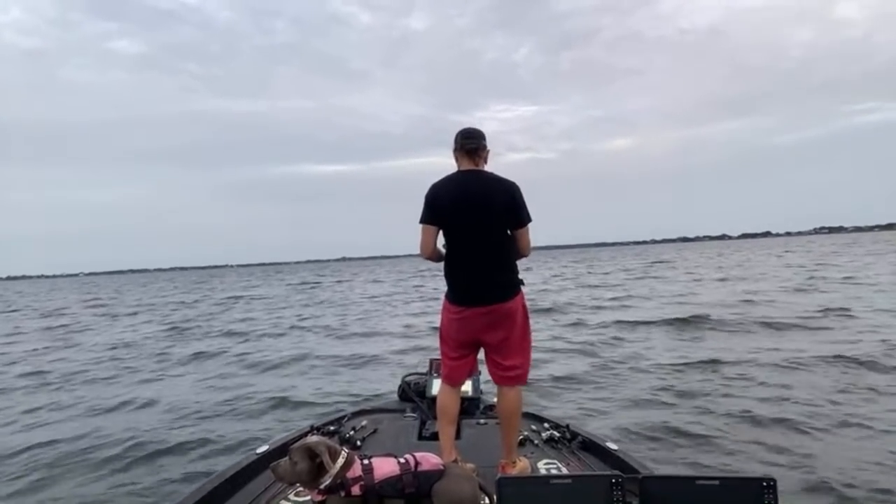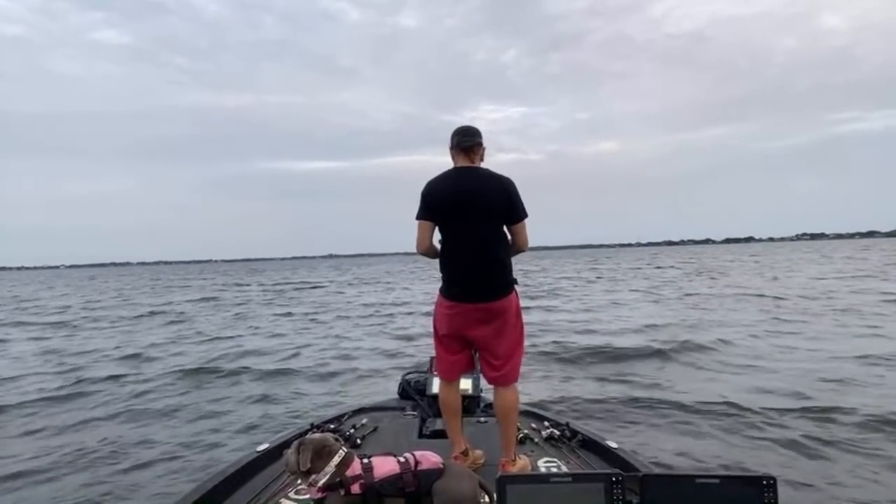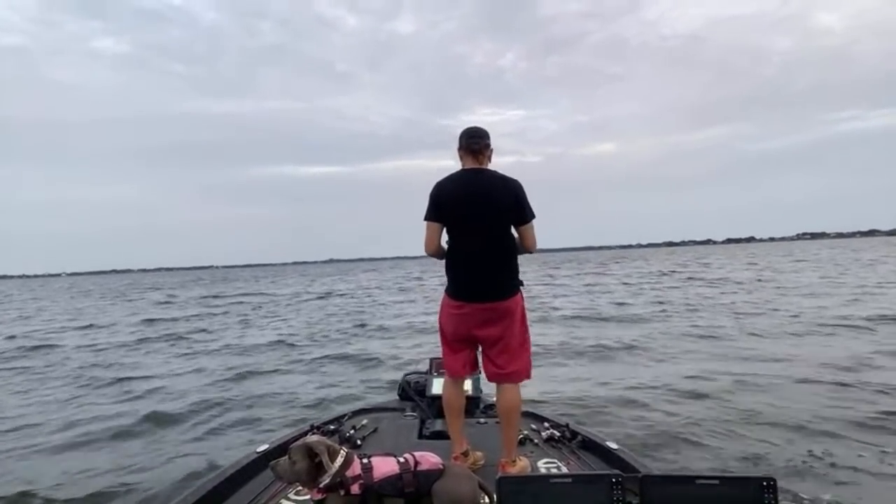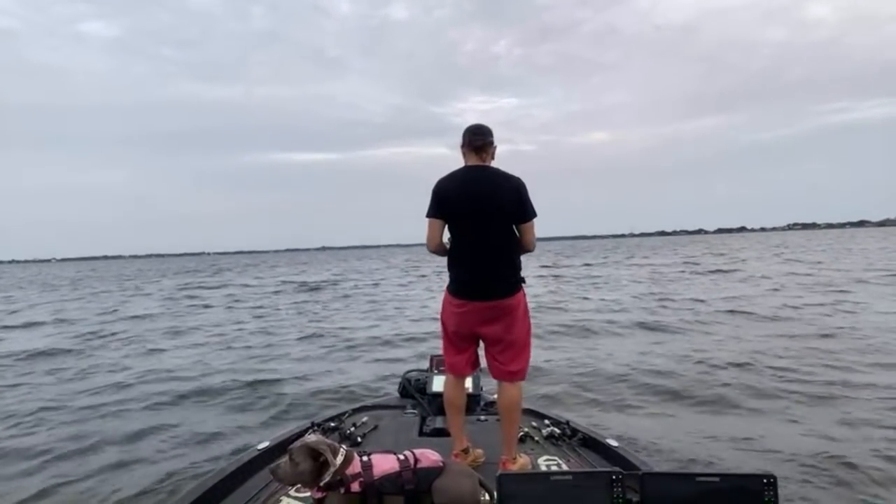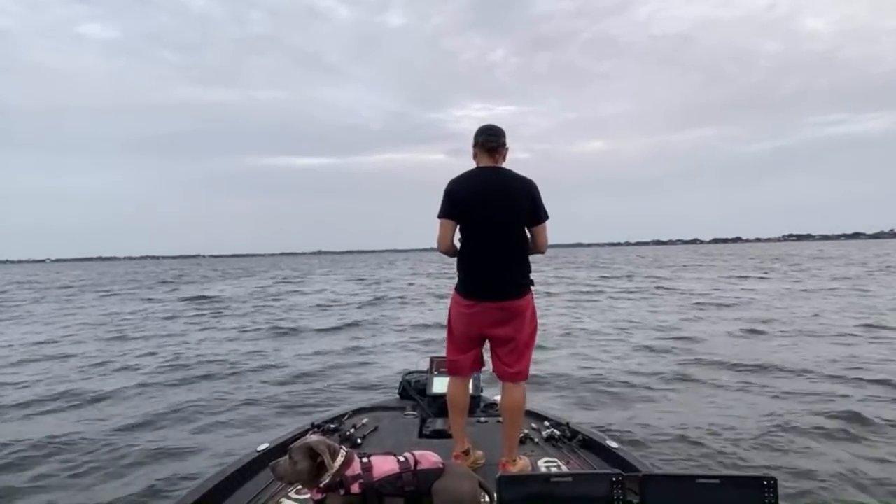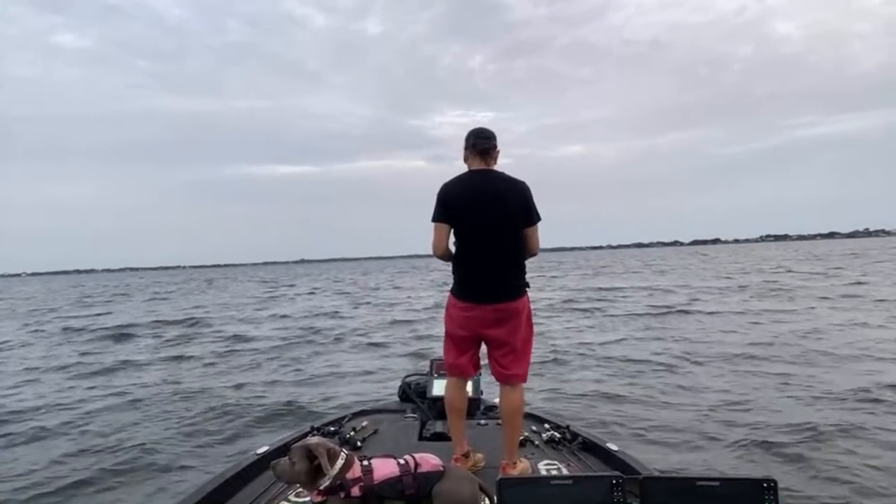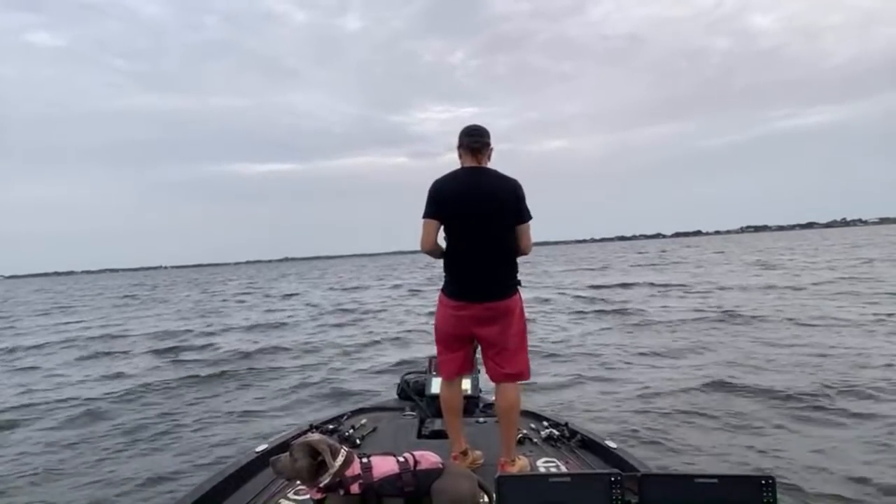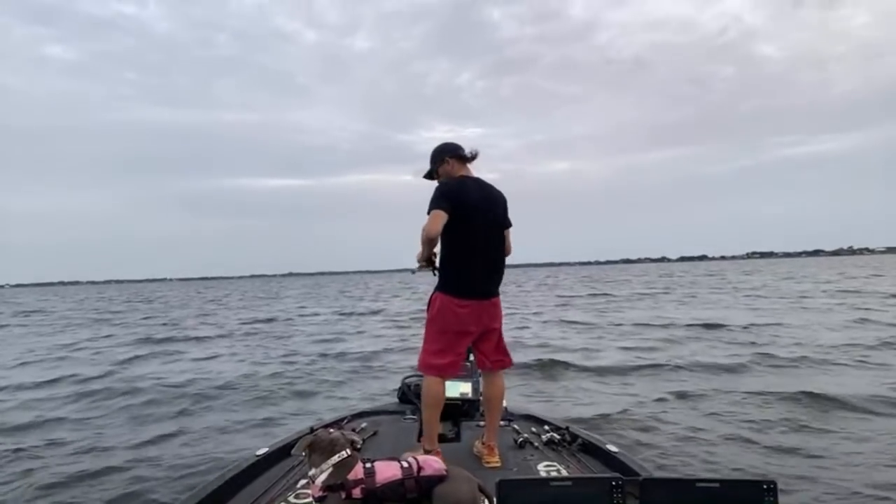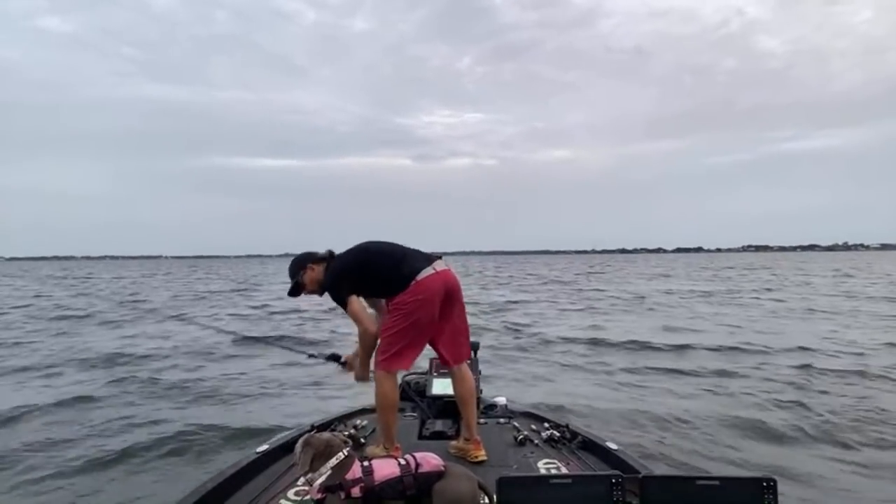It's hard to believe when you can see them down there like that. You little jokers. They're just not willing to play ball, are they? Alright, maybe one more cast.